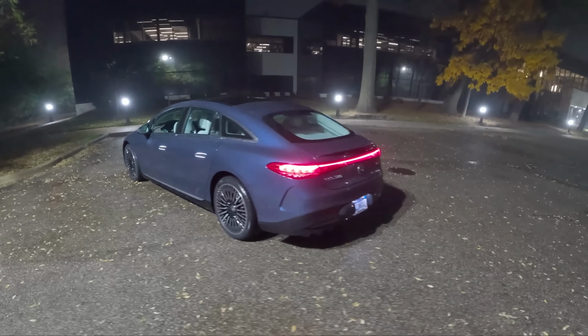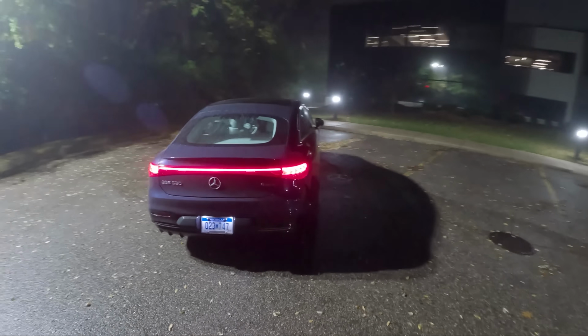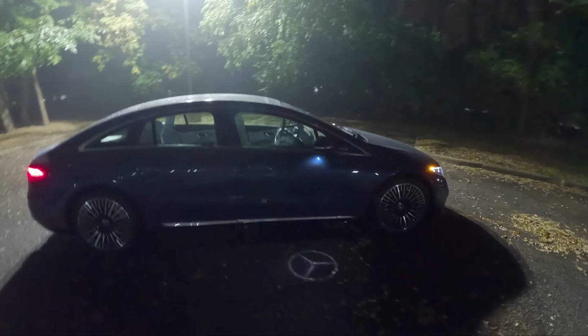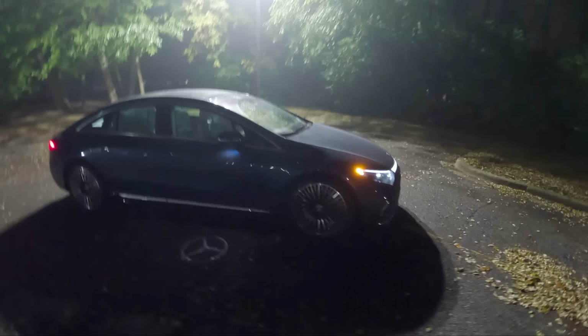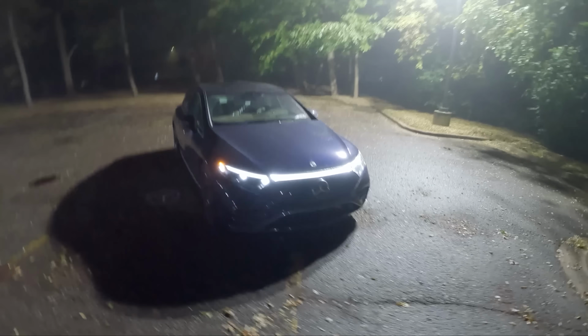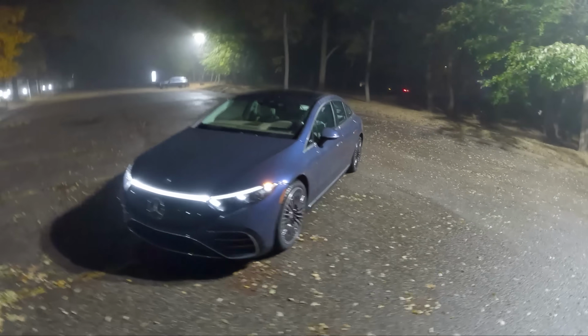Tonight we're back in the 2022 EQS 580. We're going to do a POV night drive for you, show you what the headlamps, interior lighting, everything looks like in the dark. This is a pretty impressive car to drive at night. We've got some pretty neat interior features. We'll sum up some thoughts on this car this week. We already did our full review, and we'll put a link to that in the description.